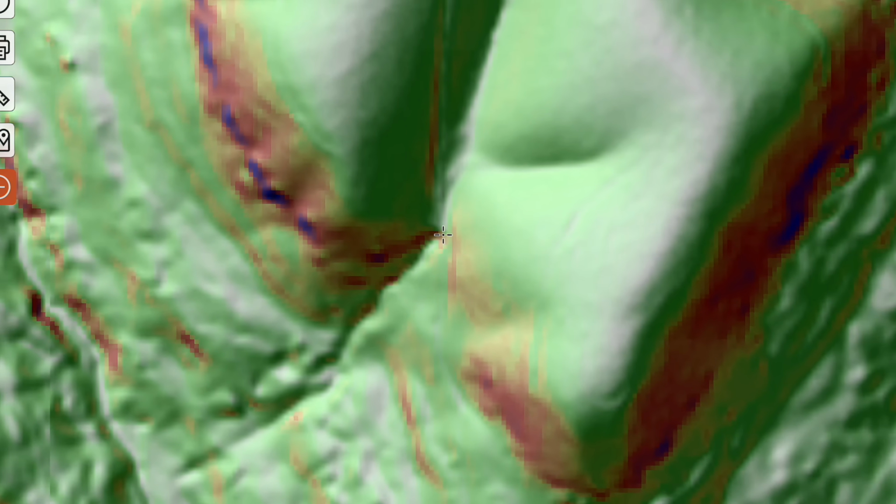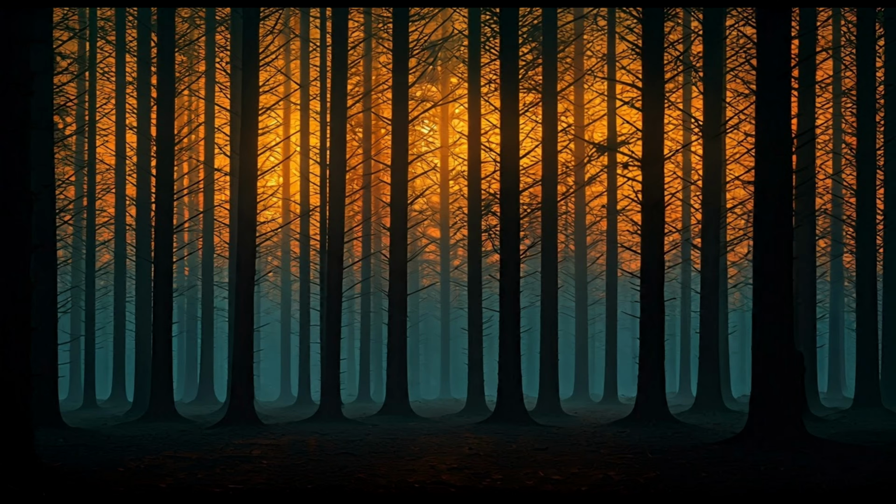This bluff gap might be the reason a 6.5-year-old buck survives another season. So what connects these steep ridge systems? Let's find out.